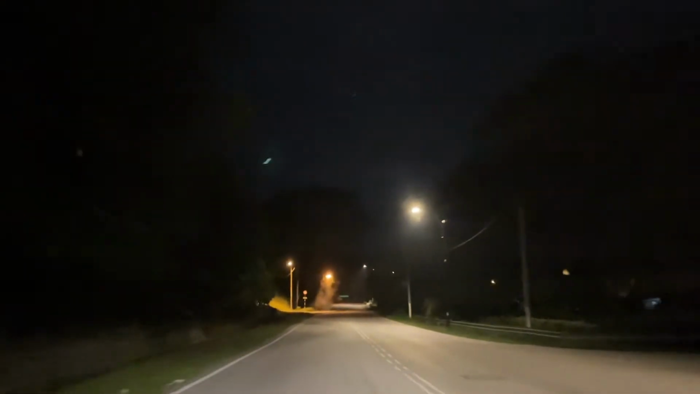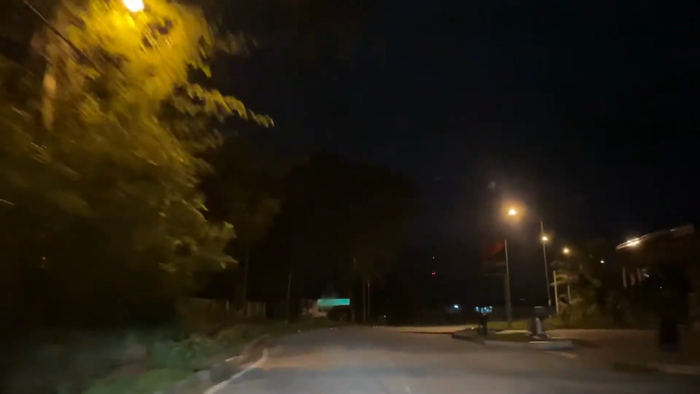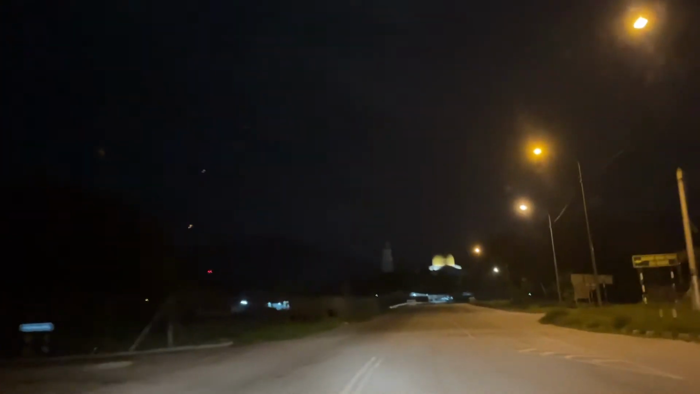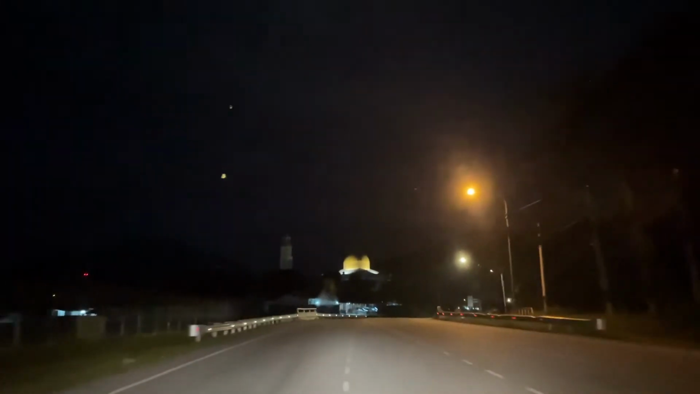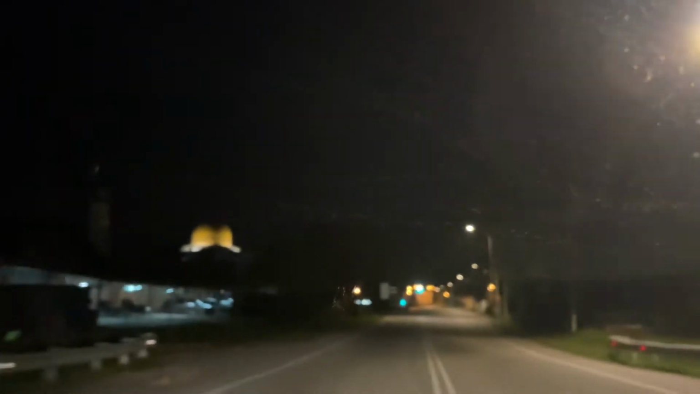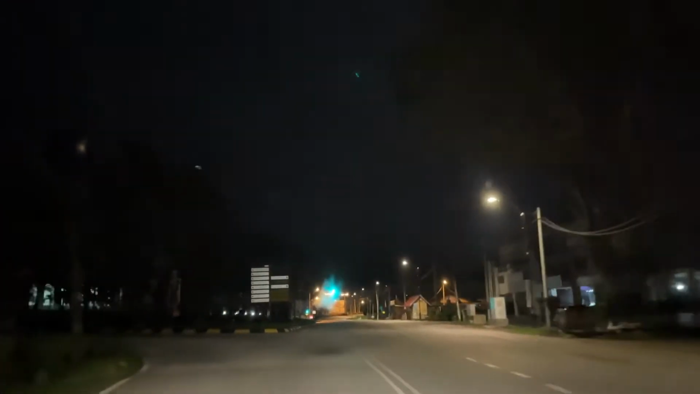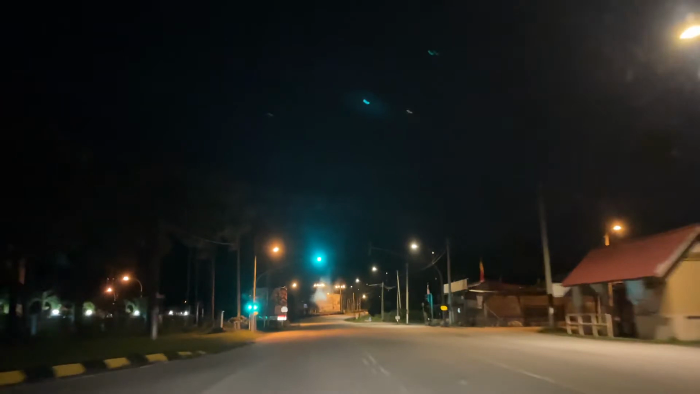Actually, I've not been to Kuala Kubu at this time of the morning for a long time. It used to be a thing that my now wife and me would drive around in the wee hours of the night for a midnight walk. There's some place here that we like to walk. One of these days I'll have to do a video on that place. We used to really walk there in the wee hours of the morning because it's one of the freshest places to get fresh air. And it was a nice drive.